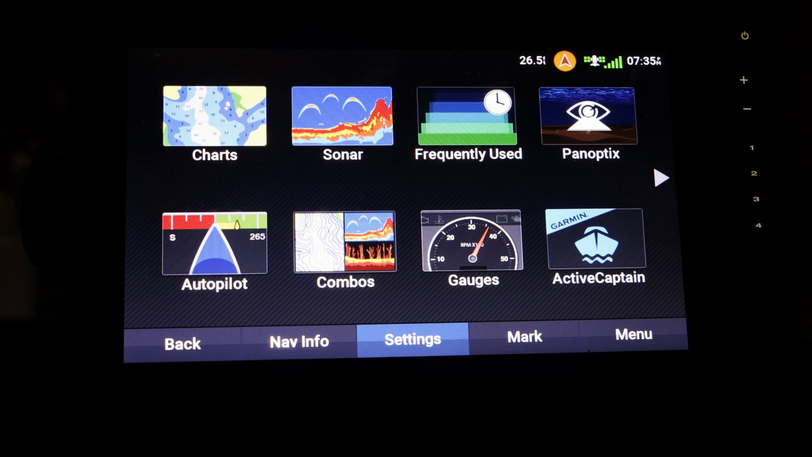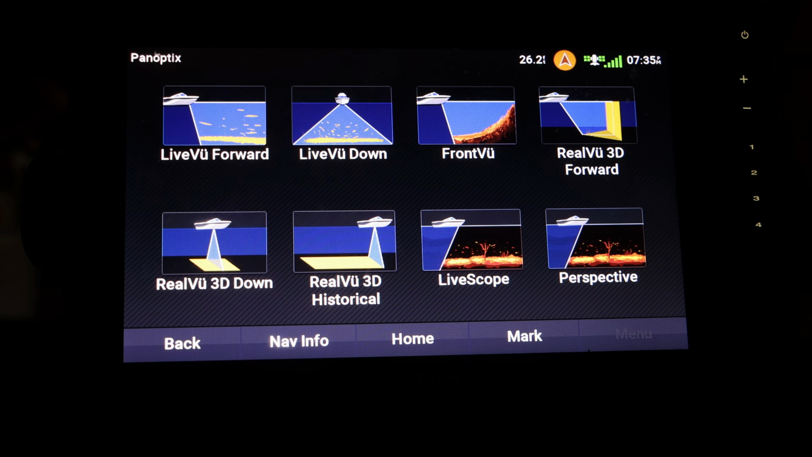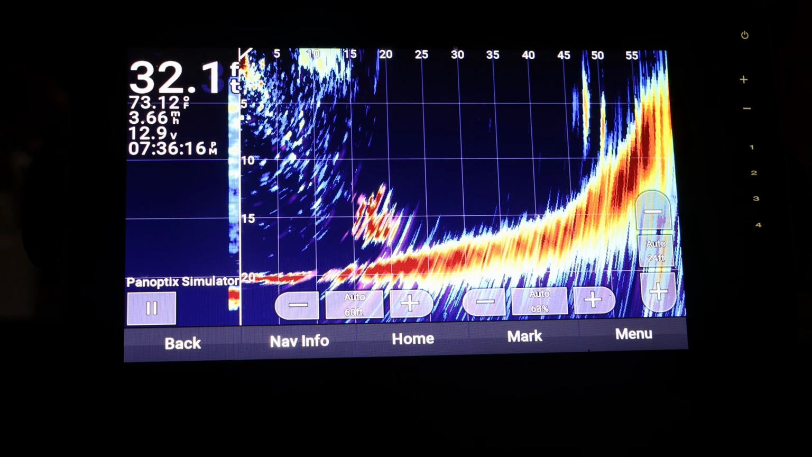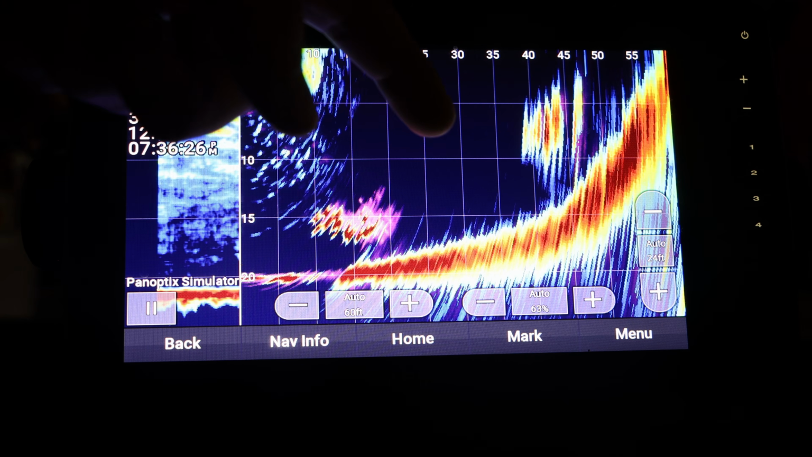I'm not going to go over frequently used because that's what I use frequently, and I already told you that. But if we go right here, this is Panoptics. And I do not have live scope set up yet on my kayak. I've been debating it. I might in the future, but as of right now, I do not have live scope. But there's many different types of live scope views that you can use. There's the live scope forward, which if you look at that, up here is where your boat's at, and it is getting a return off of pretty much everything.